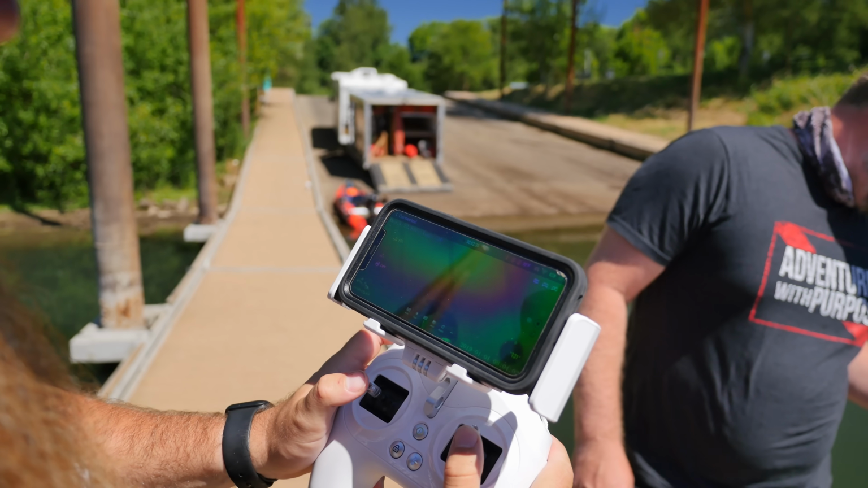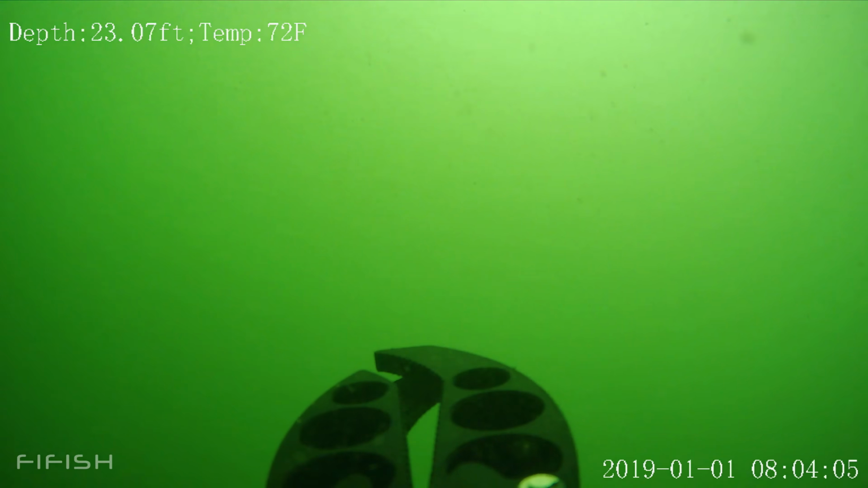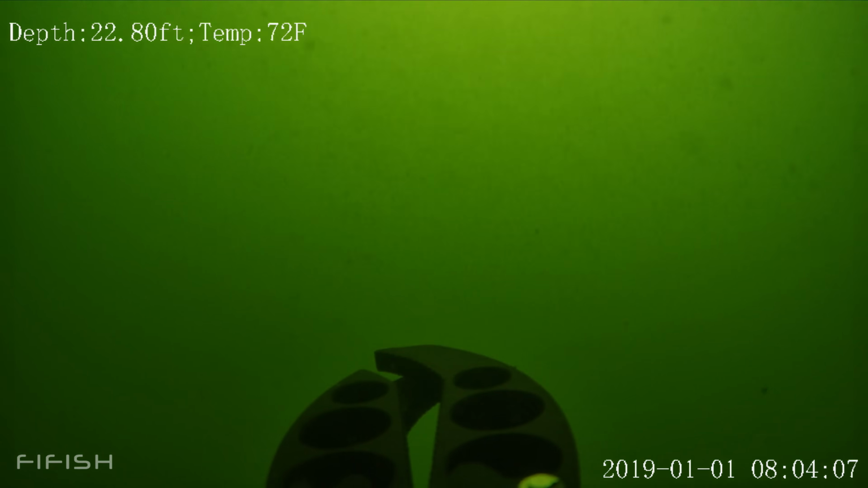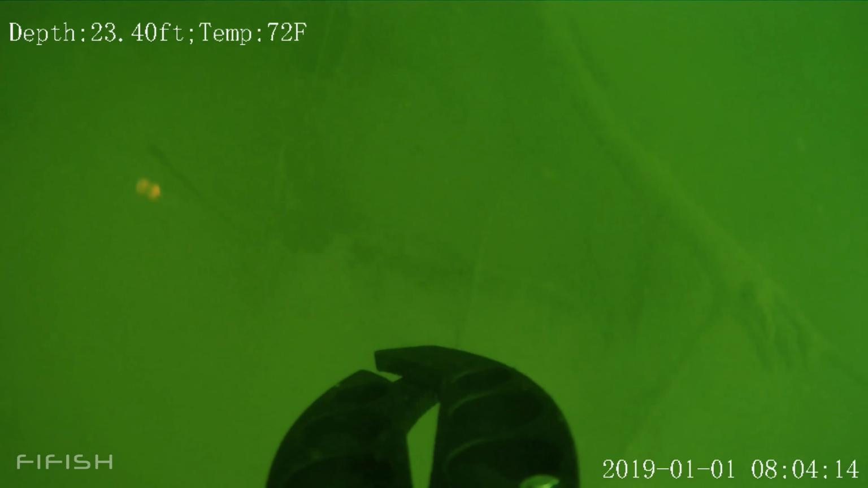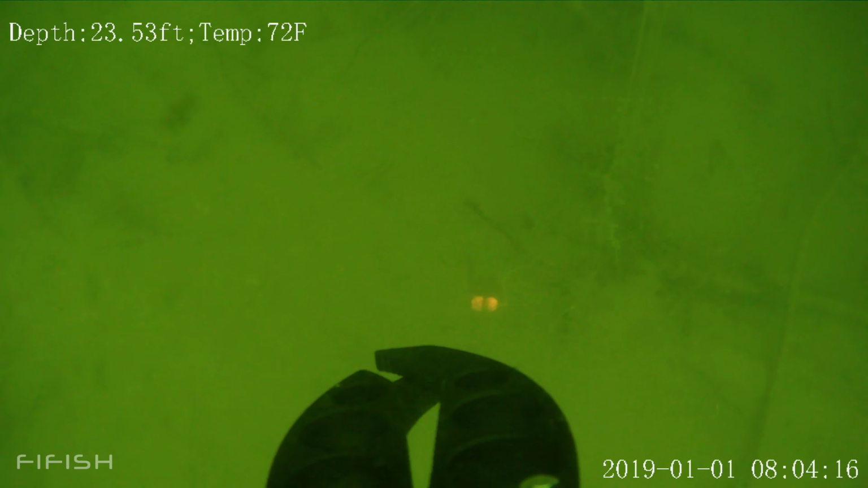Make sure you don't go under the log and tie yourself in a knot. Yeah, you don't have your dive gear yet. Look. Is that a nugget? What is that? What do you got? A fishing lure, maybe?